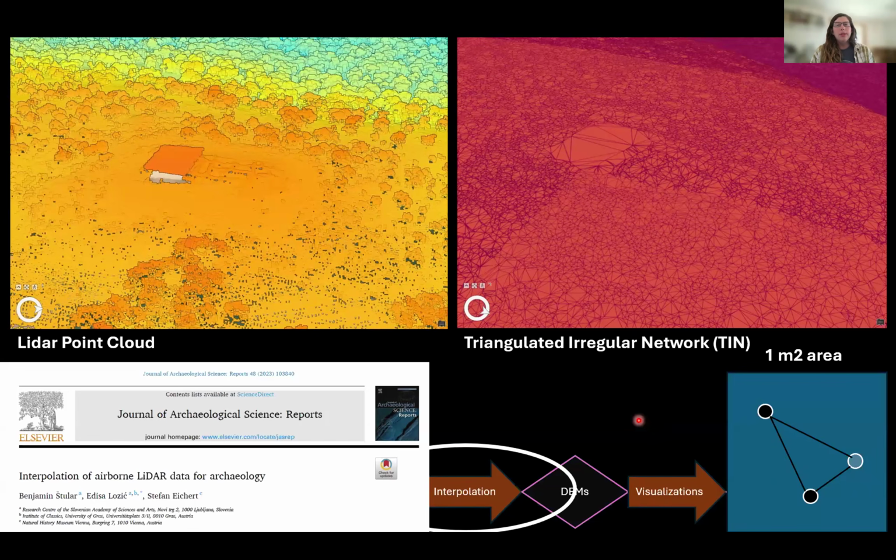There's a lot to go into about interpolation. If anyone is very interested in interpolation and kind of examining the impacts that interpolation can have on your final visualizations, I highly recommend this article that I've placed a screen capture of in the lower left corner, where the authors do a really great job of talking about the different interpolations that are commonly applied in archaeology, as well as the effects that those interpolations can have on the final product or the final view that you're able to develop.